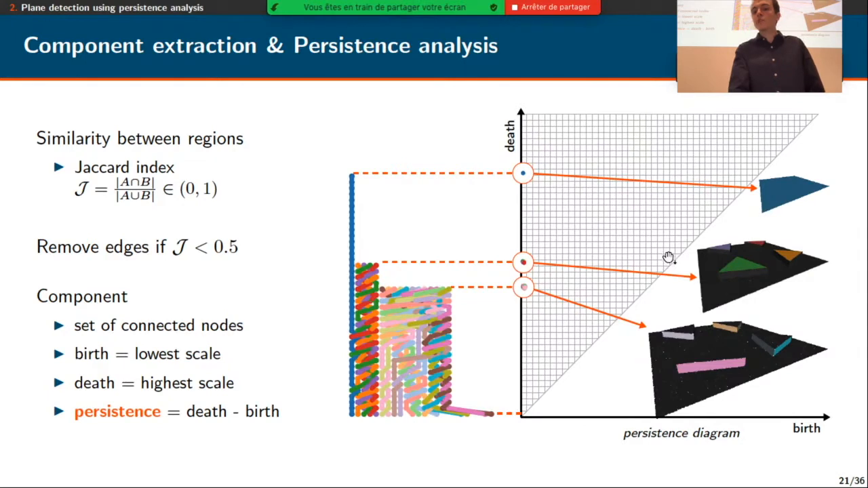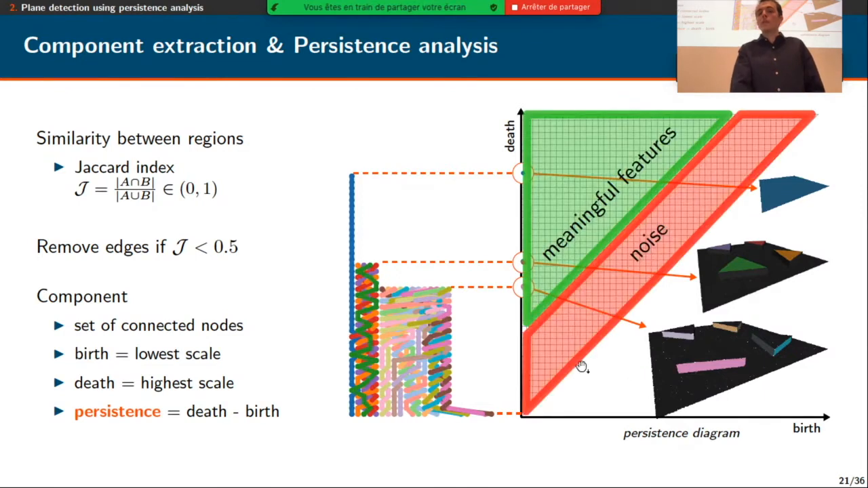And if we take, for instance, an imaginary point on the diagonal, it will correspond to a component that appears at one scale and disappears at the next scale. So it will correspond to noise, which is the main idea of the persistence diagram: to consider points near the diagonal as noise and points in the top left corner of this diagram as meaningful features. So we have a nice representation where we can easily separate noise from features.